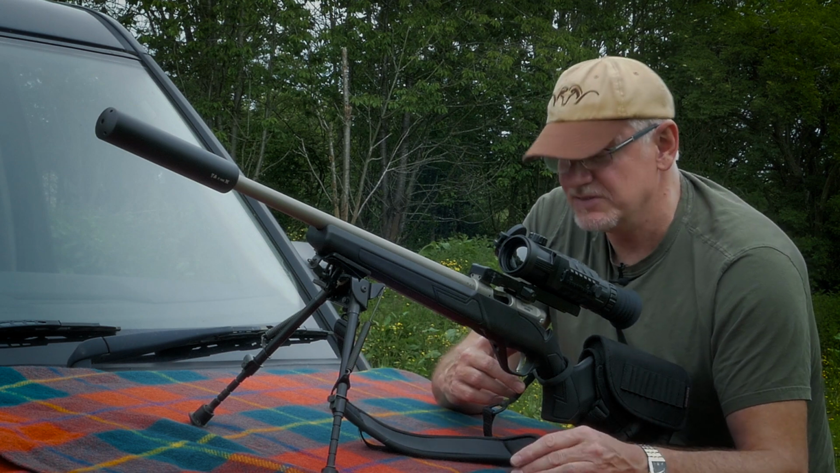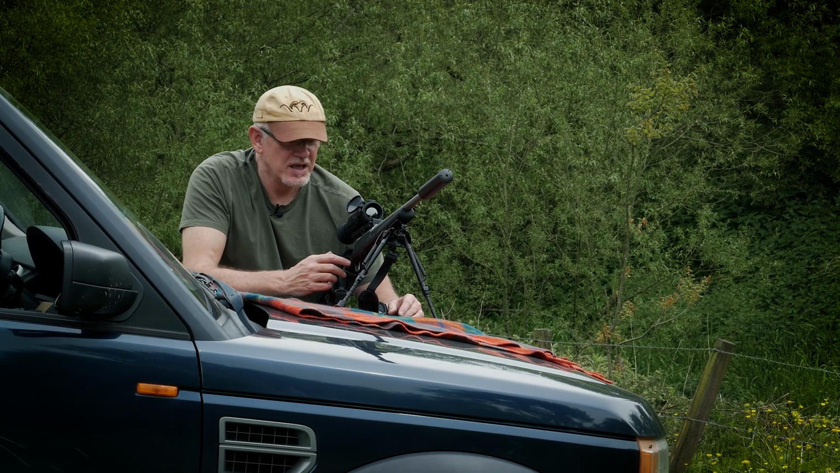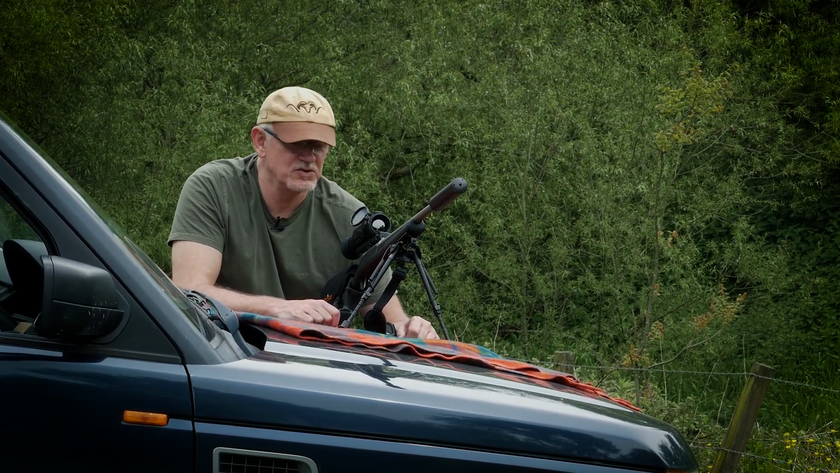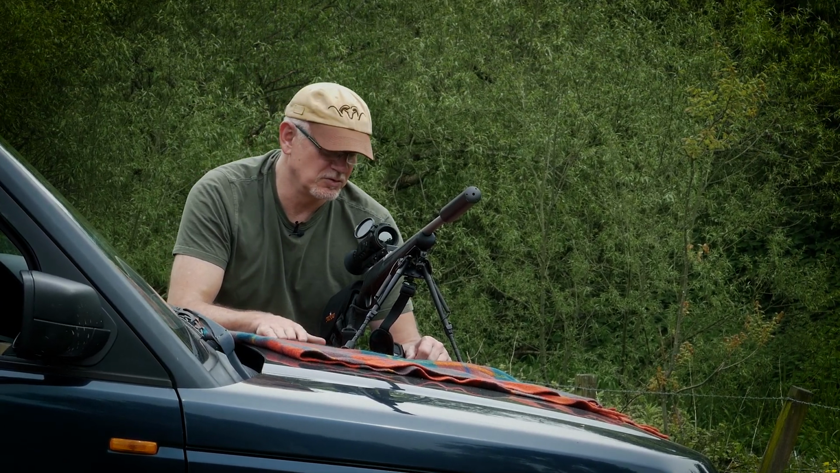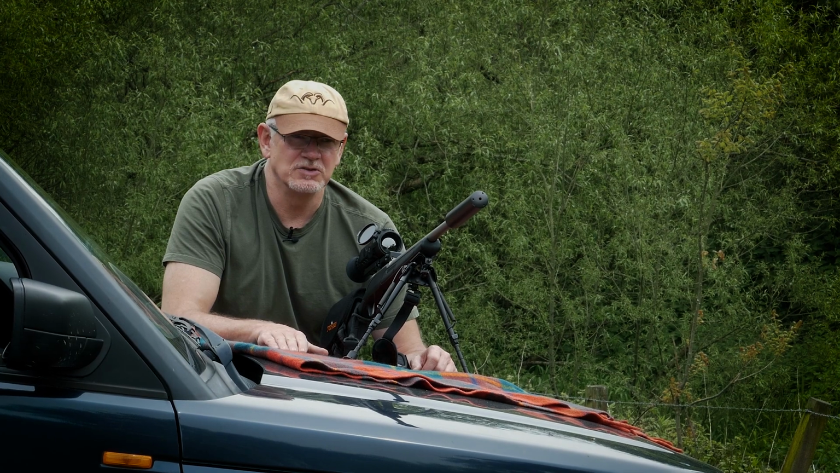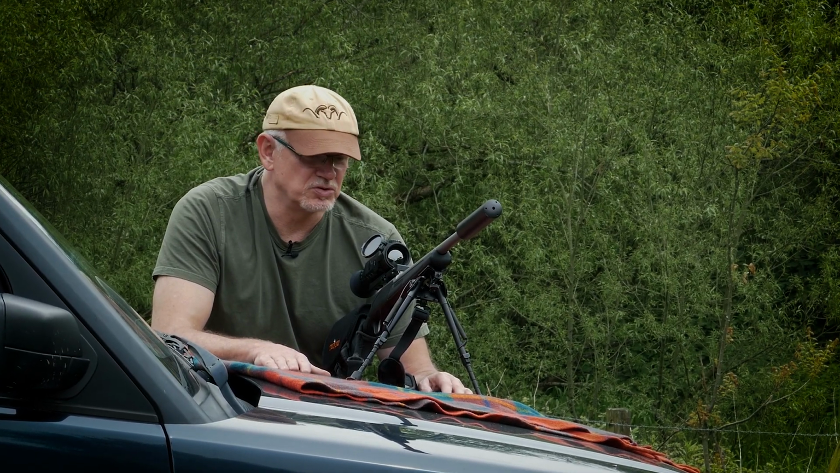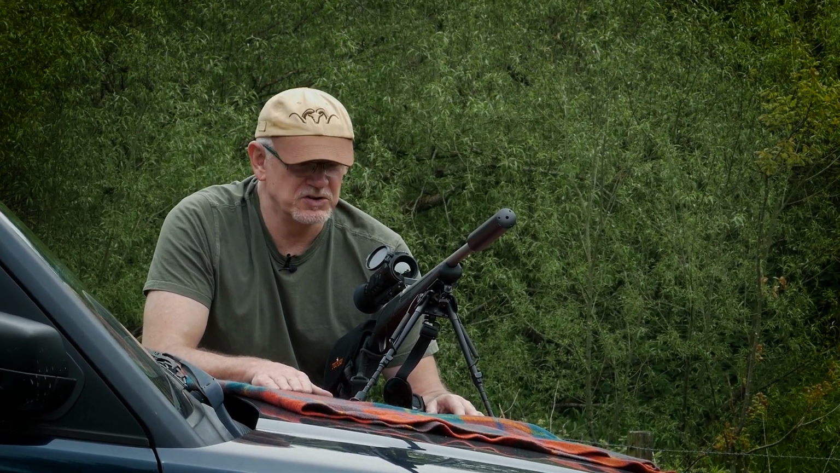It does have one massive advantage over the Pulsar for some people, in that you can bolt on a laser rangefinder. Which is fantastic. It's another £500, so it's not cheap, but it's an option that the Pulsar doesn't offer. So that's maybe a consideration for some.